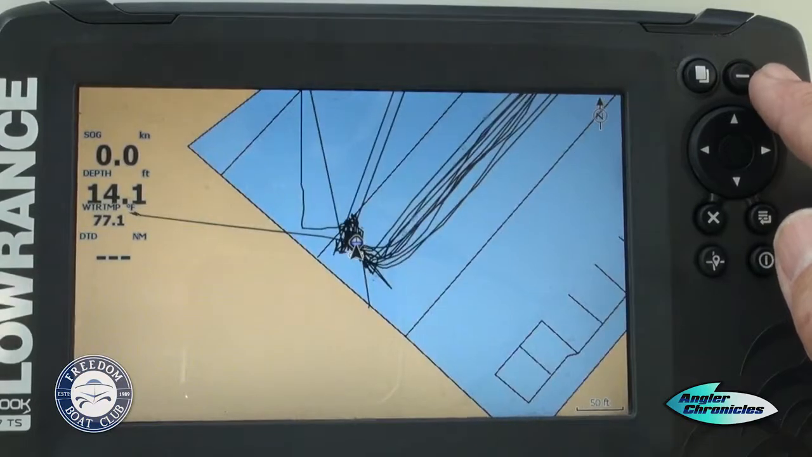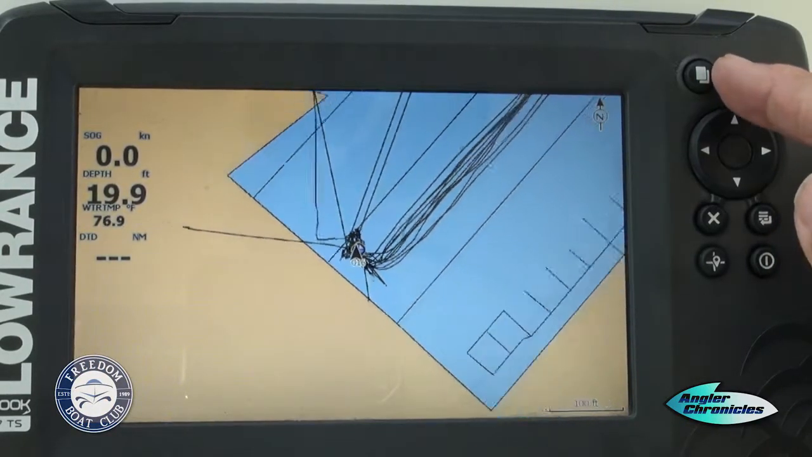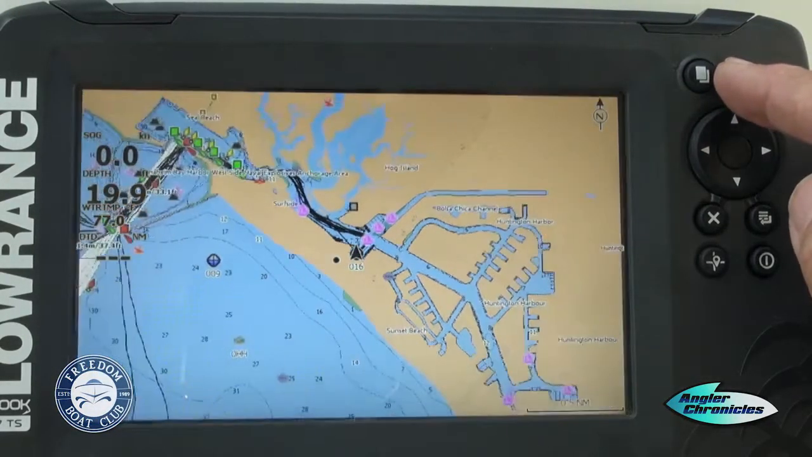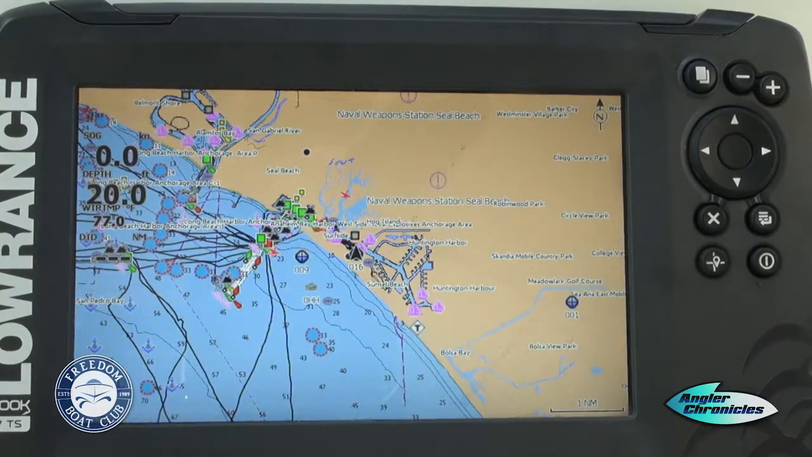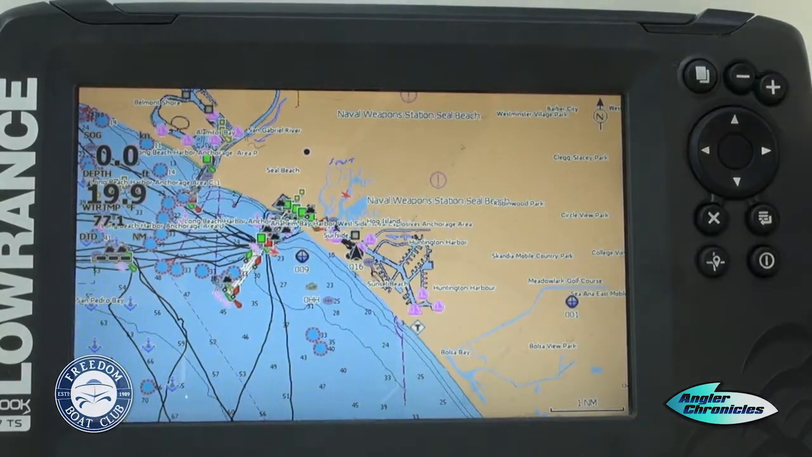And here we are in the marina, and you can see the little triangle. That's our boat. If you zoom on out, it gives you a bigger perspective and also gives you a general scope of the area. You can zoom out and actually cover the entire half of the country.